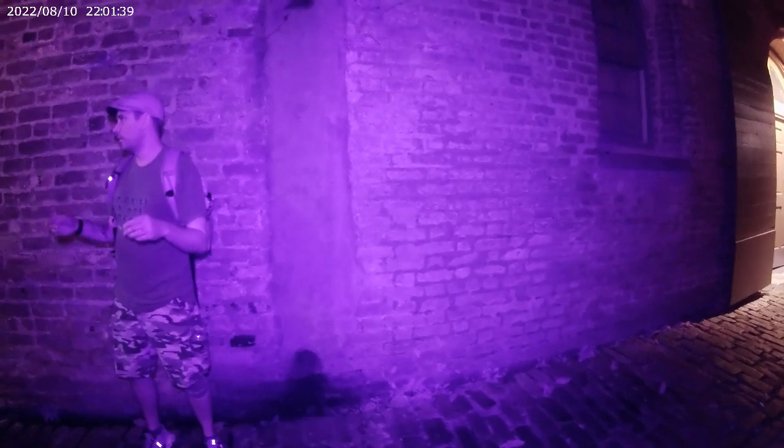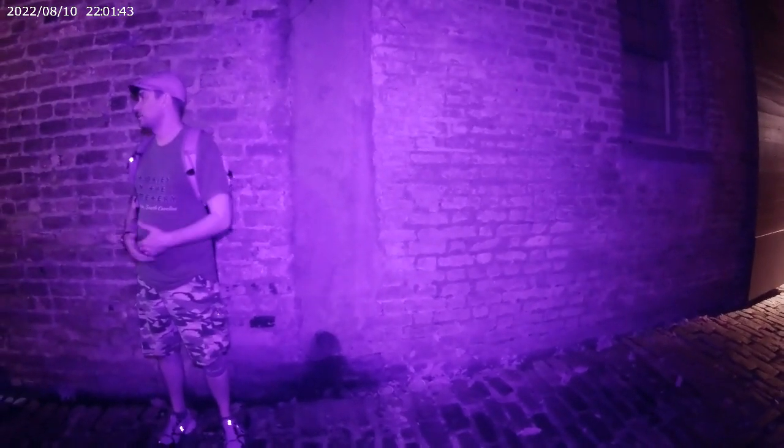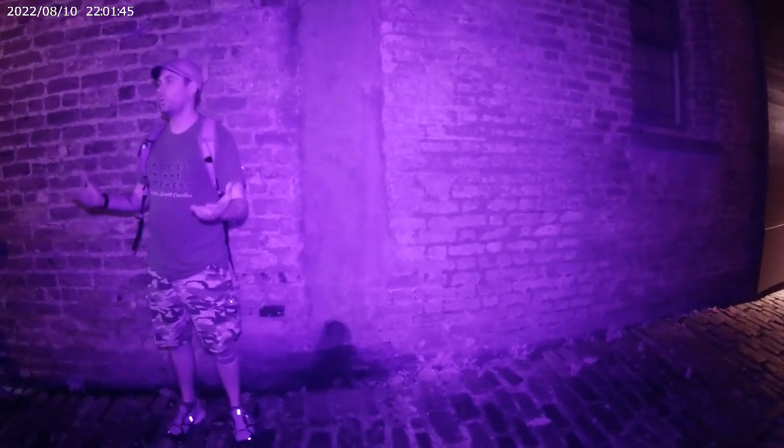We are going to stop recording as we exit on video cameras because we're going to be going through a neighborhood to get to the next space. The next space is another alley. However, I can't take you all the way through it.